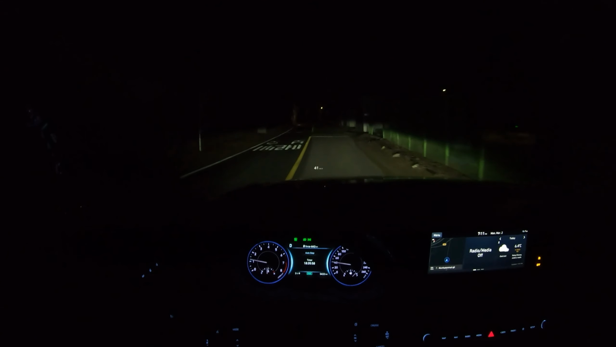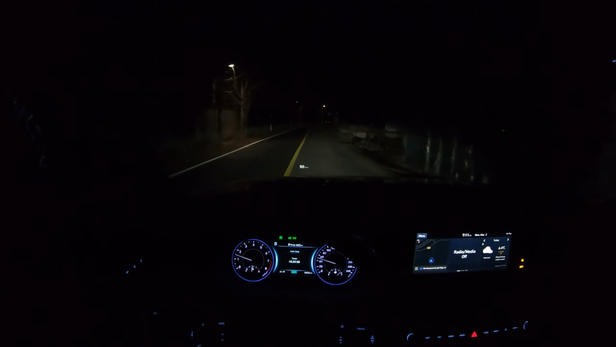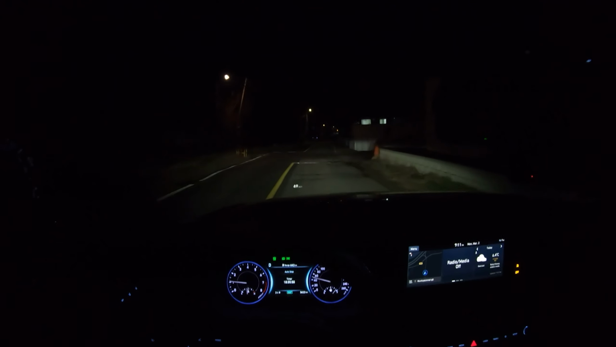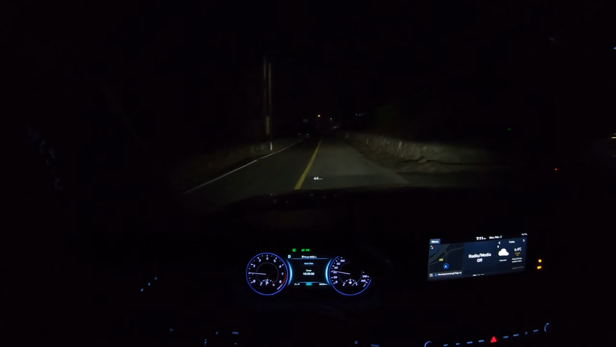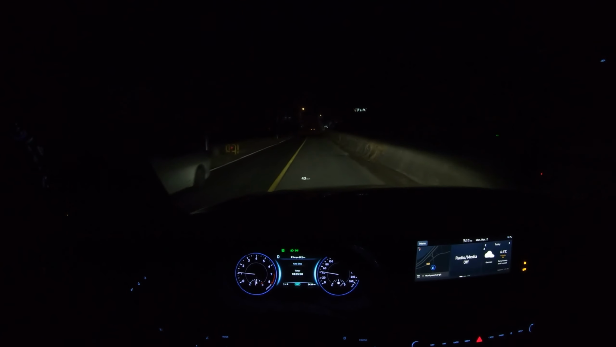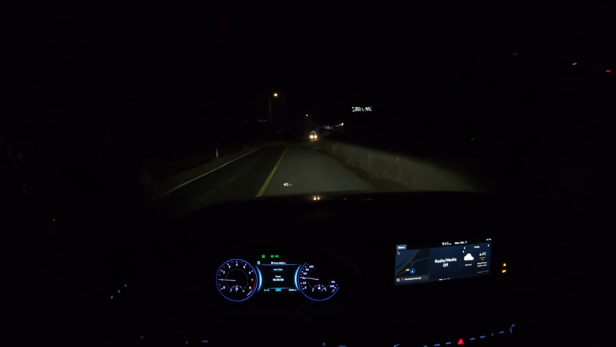So yeah, not sure how to edit this, but this is actually a very convenient system. Like I said, it's not an adaptive high beam system, like from Audi or BMW or Mercedes, but rather a simple turn on or off sort of system. So yeah, not bad.